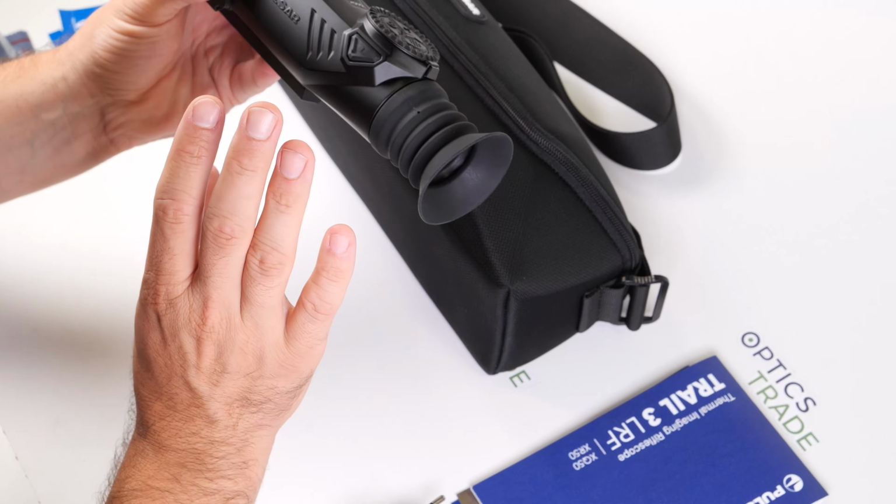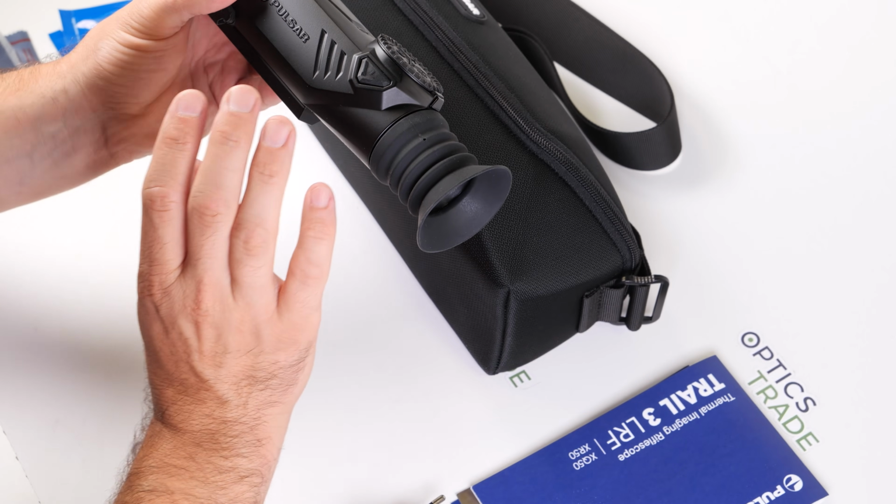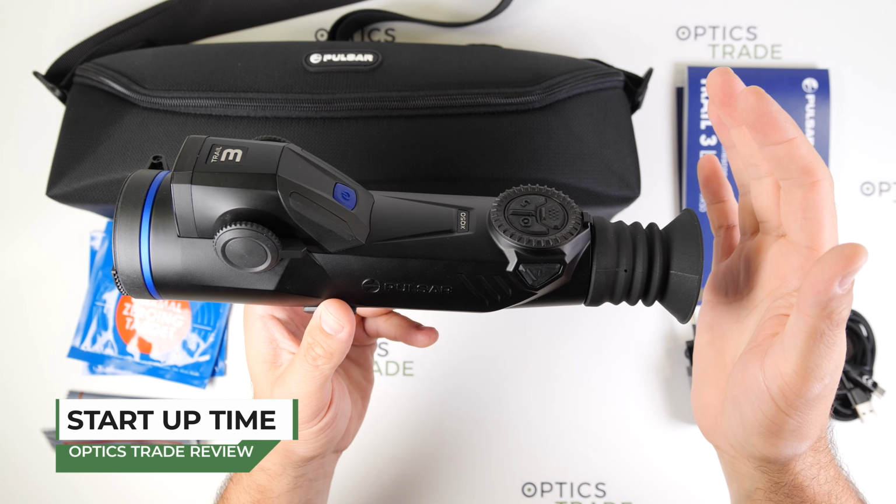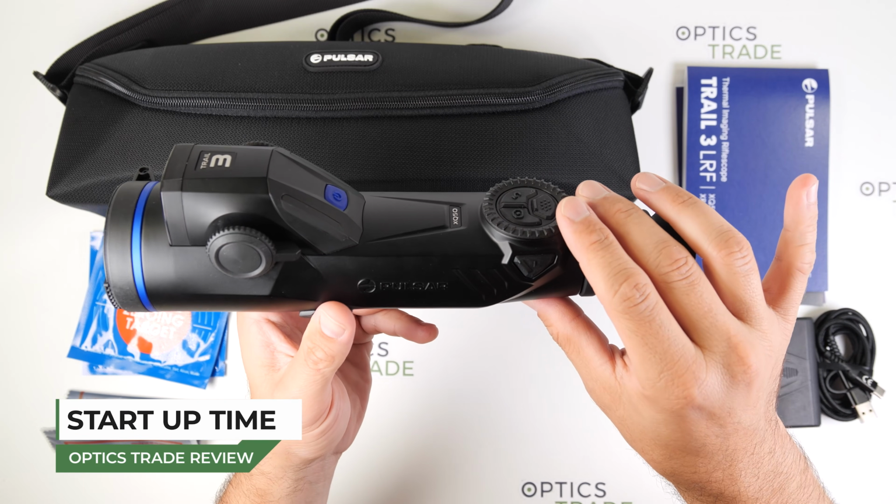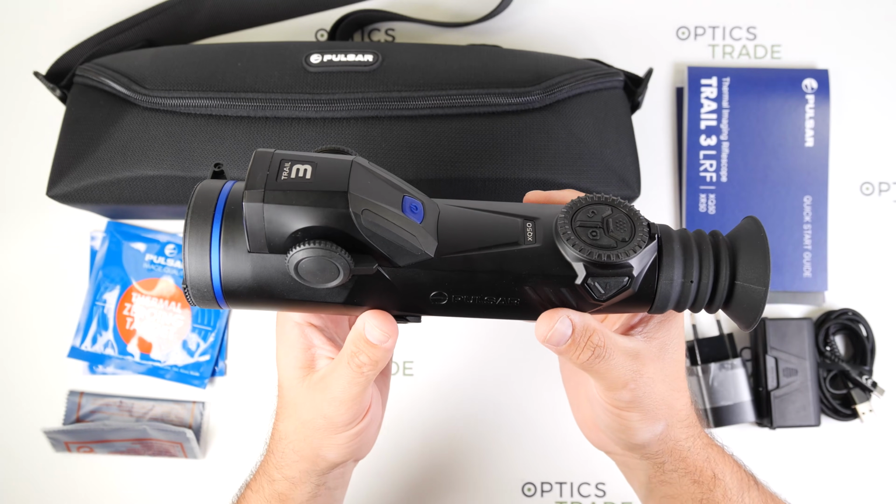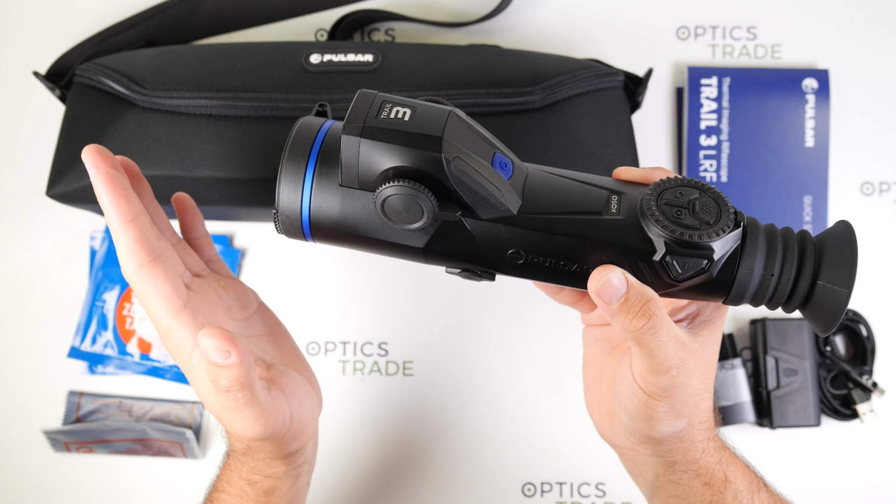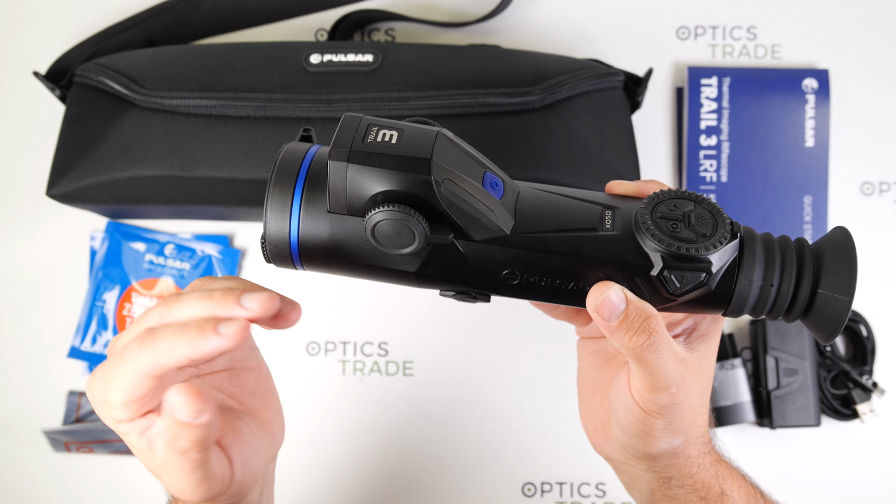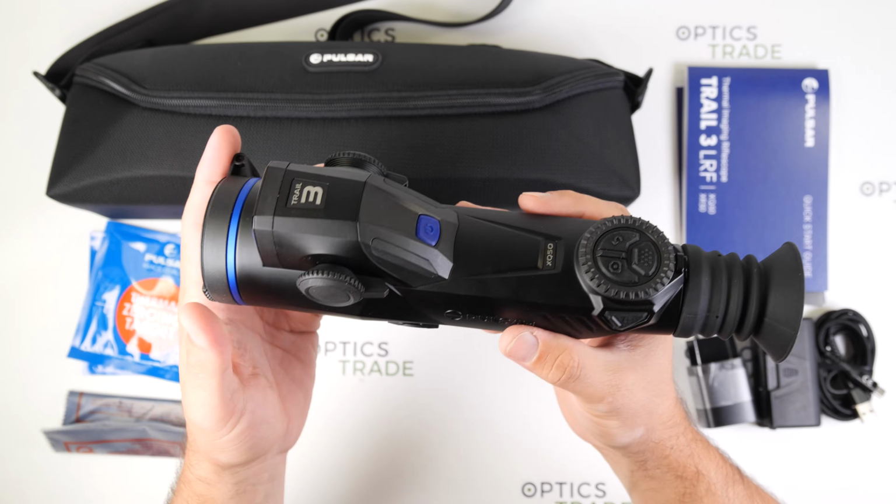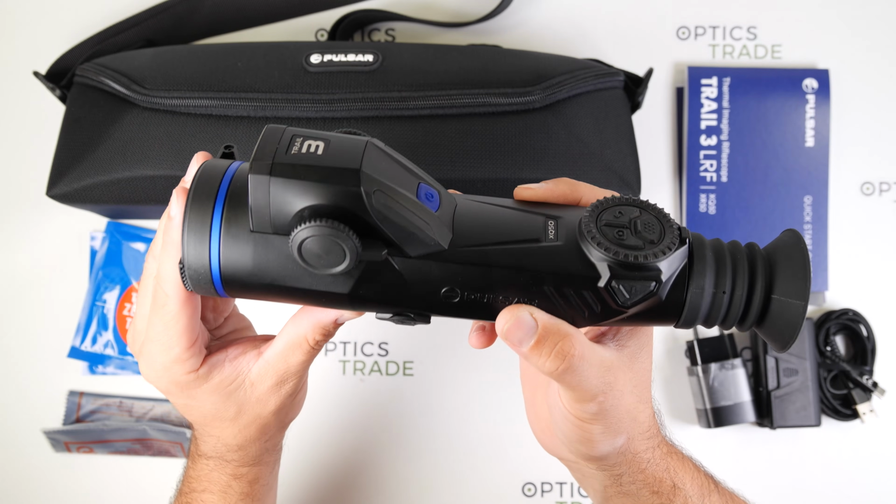The entire device weighs only 700 grams, which is impressive in my opinion. The startup time is very fast. It is only approximately 5 seconds, and immediately when you get the picture you can already make the shot, because everything is right there. So the reticle, you can already engage the menu, so it has a very fast startup.